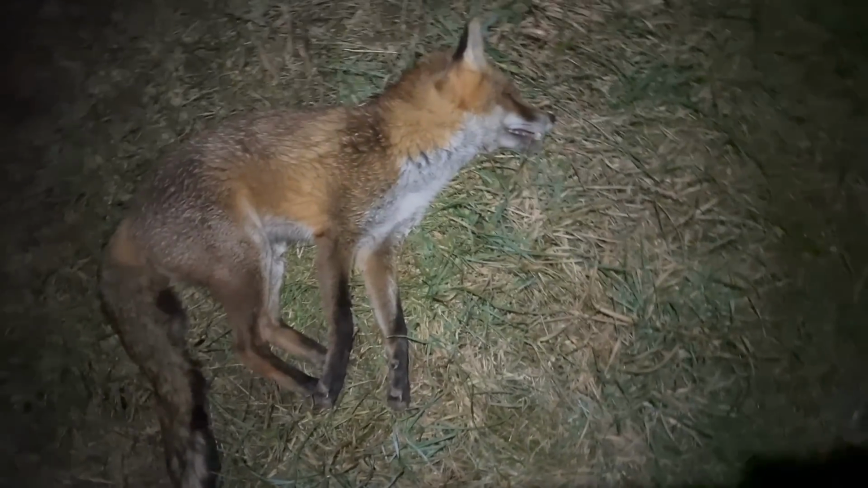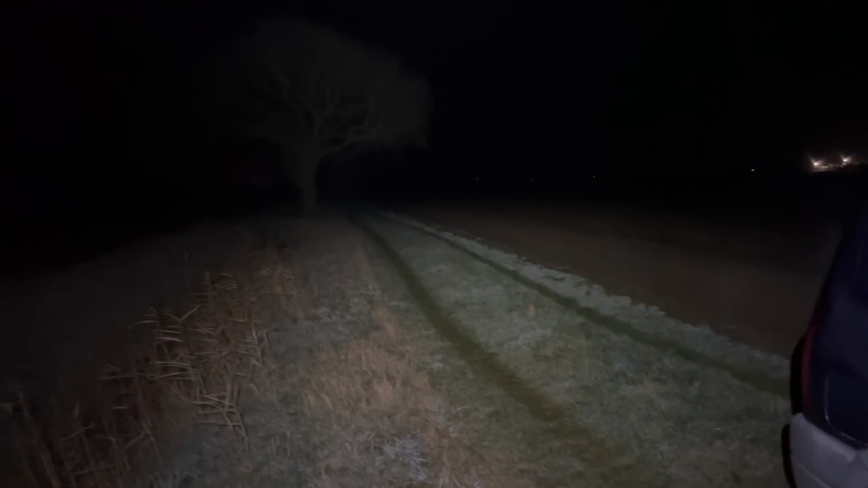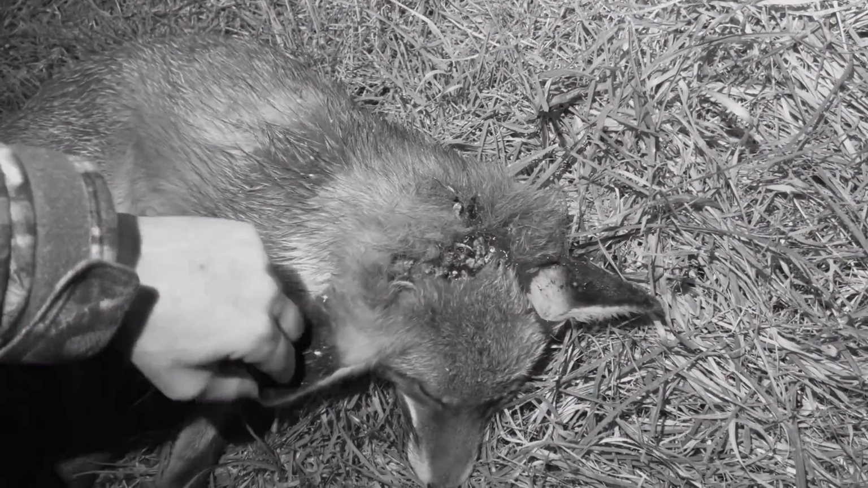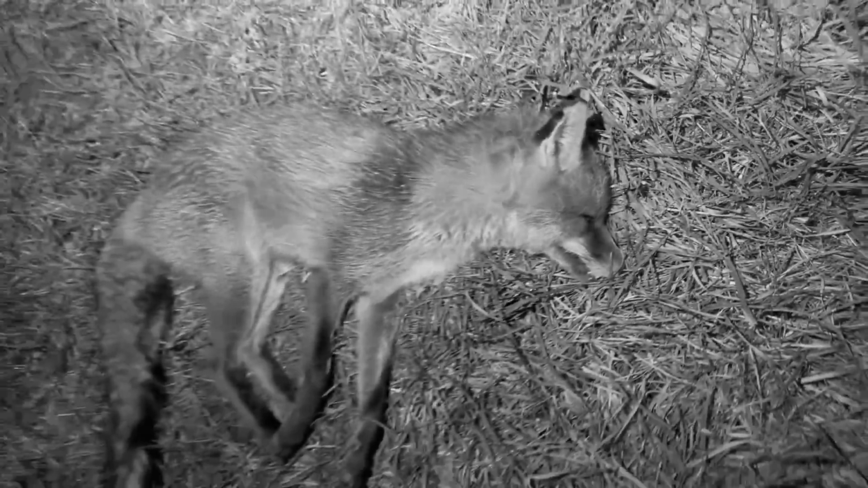I saw that fox come out. He just laid down at the edge of the grass here, and I stalked across the field. It's a very wet, dewy evening. I stalked across the field and came up the track, and he was just laid down facing me. I'm fairly sure, considering it made a big popping noise. Yes, very much so. Straight in the brain box.